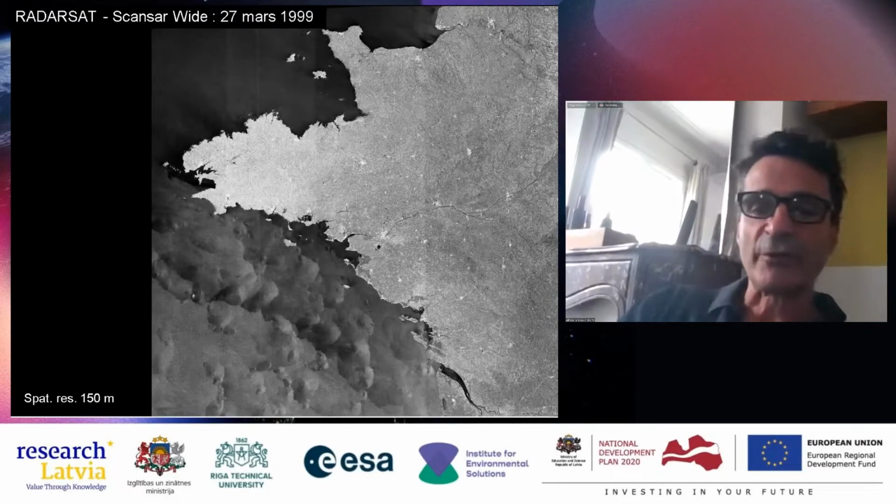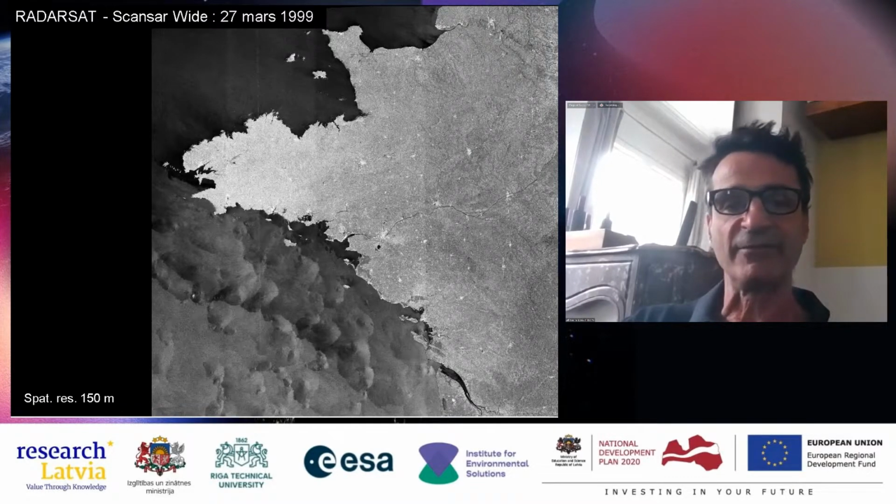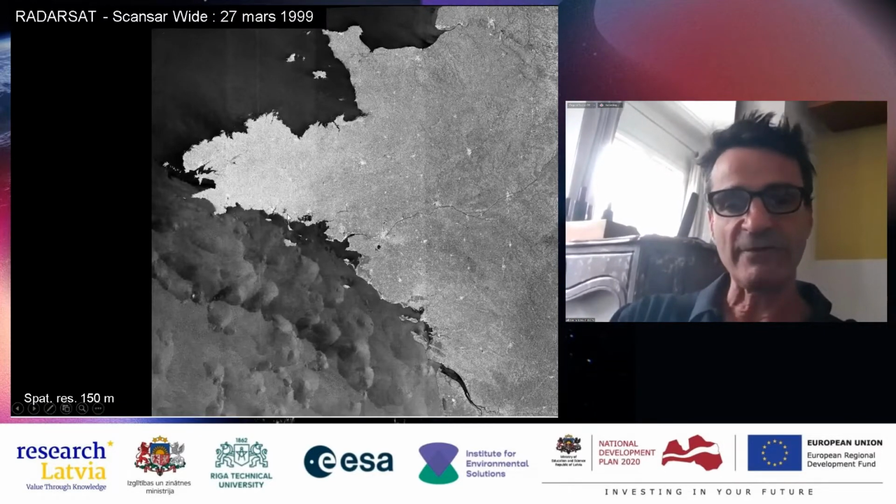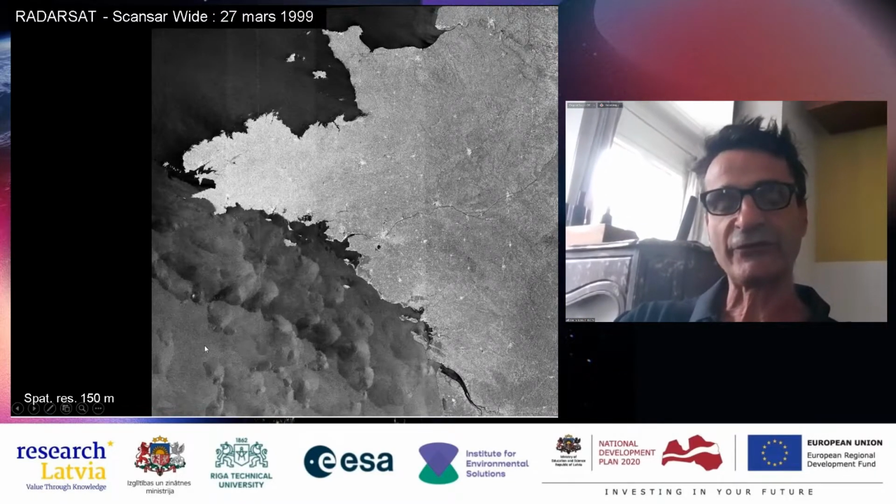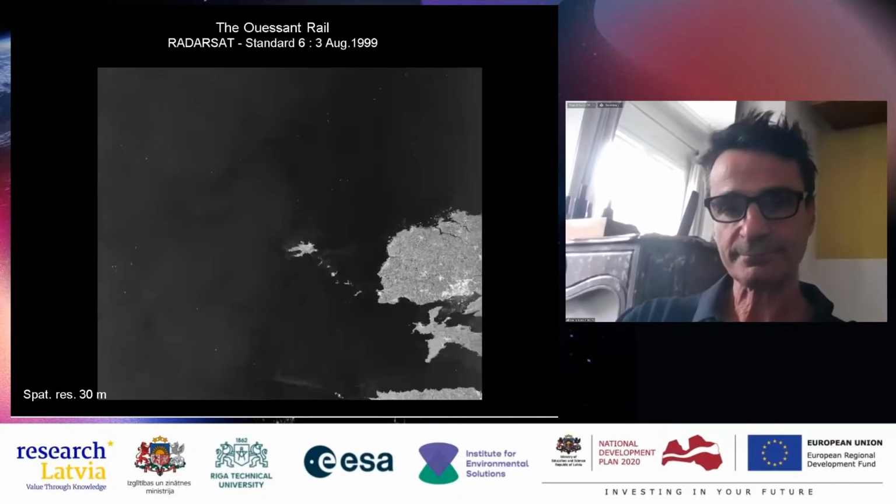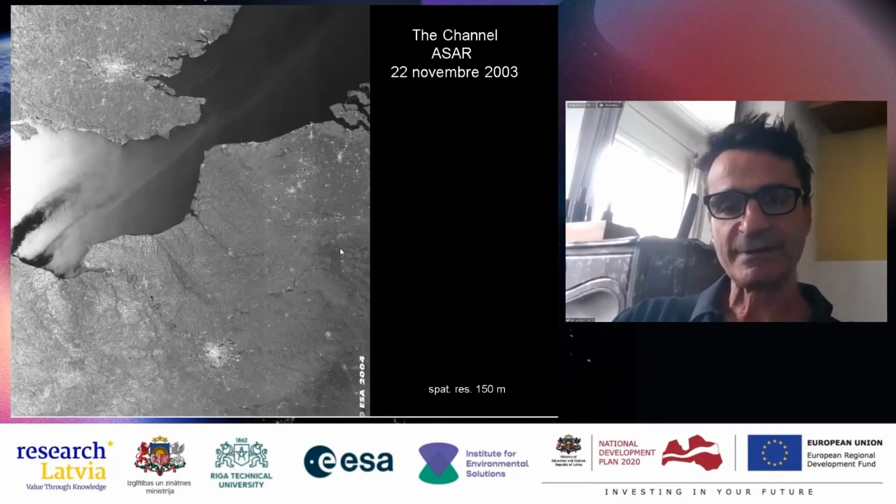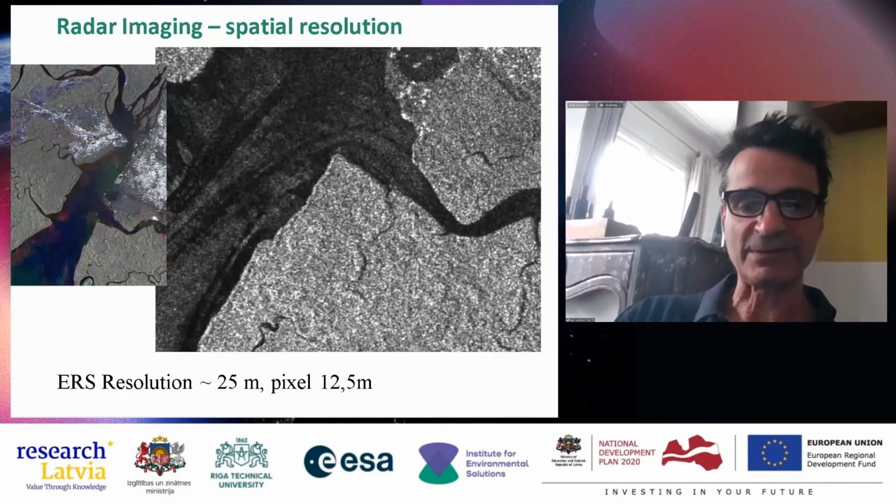Just to show you some illustrations, due to different acquisition modes, you can have different spatial resolution and different swath. So here, a swath of about 500 kilometers, and with 550 meters of spatial resolution. Here, 30 meters of spatial resolution. The same with 150 meters of spatial resolution.